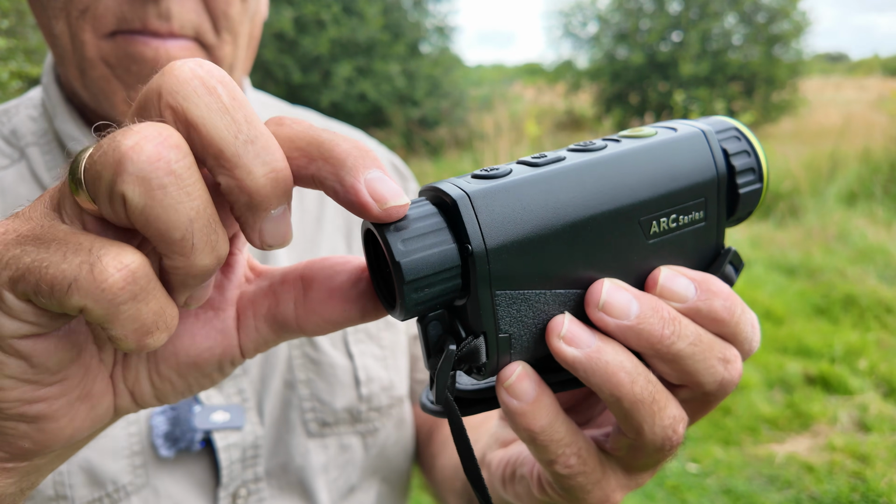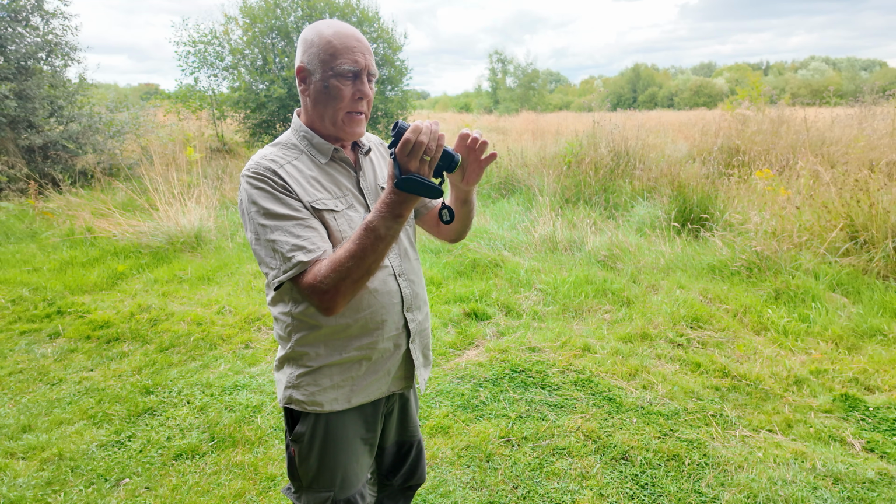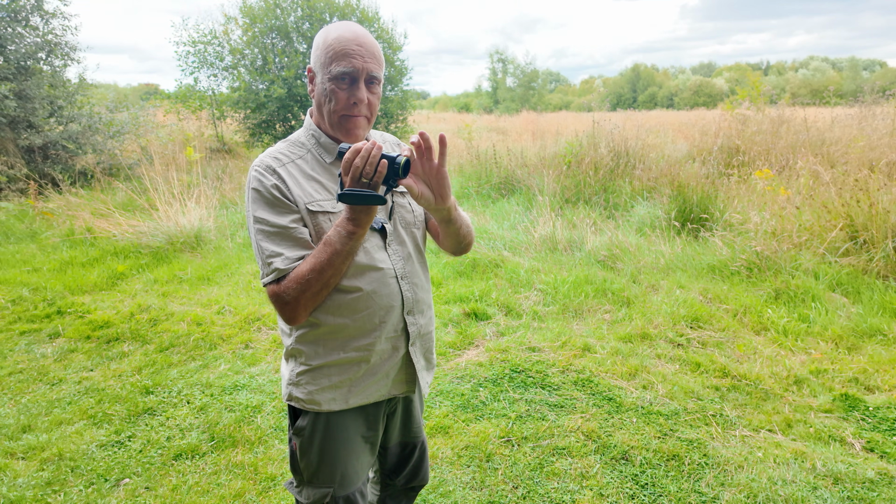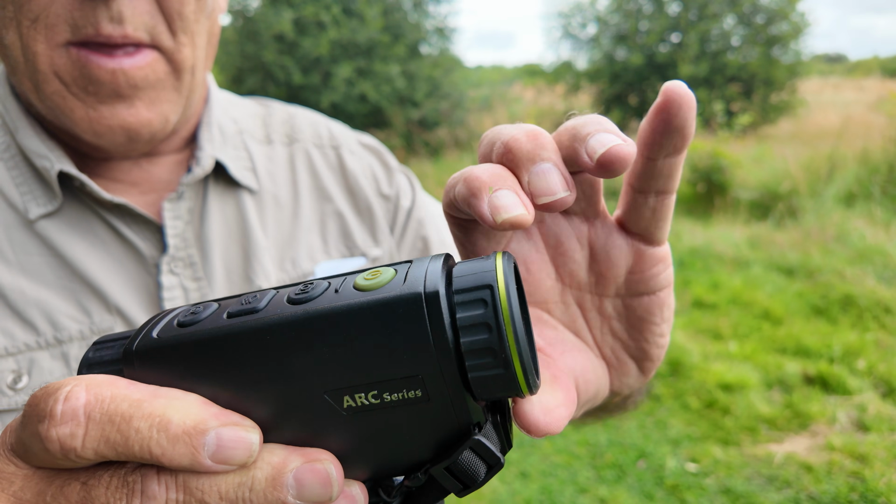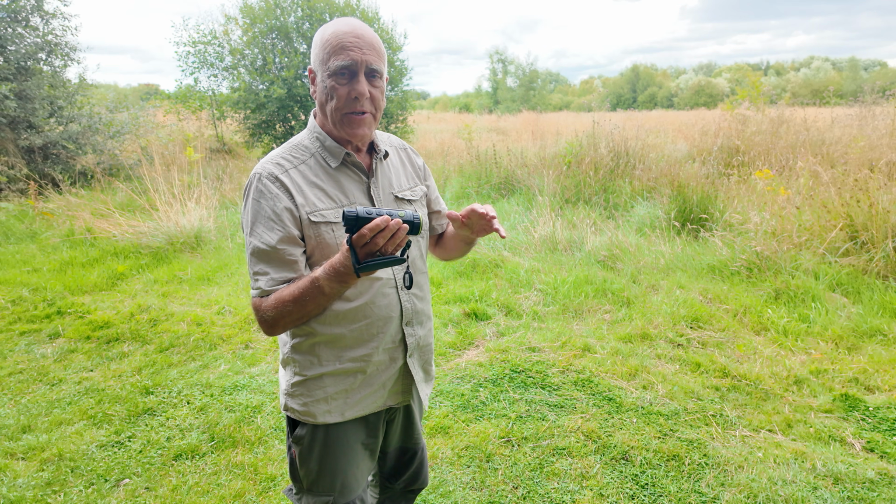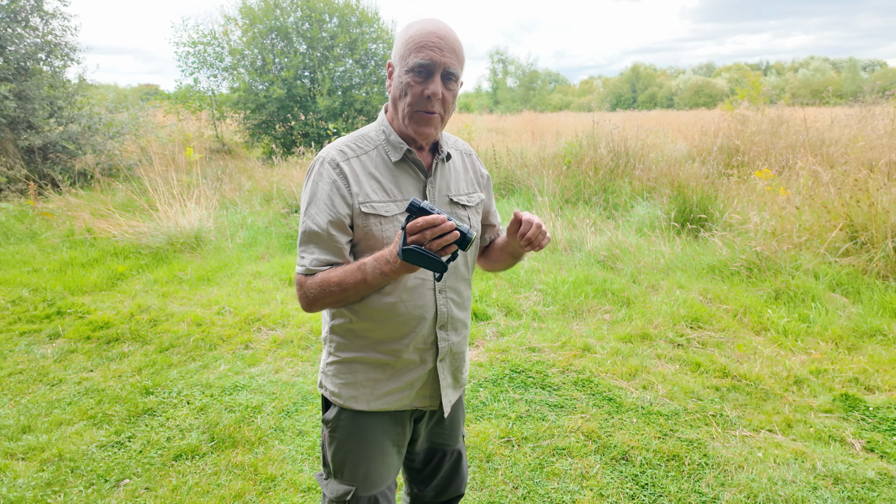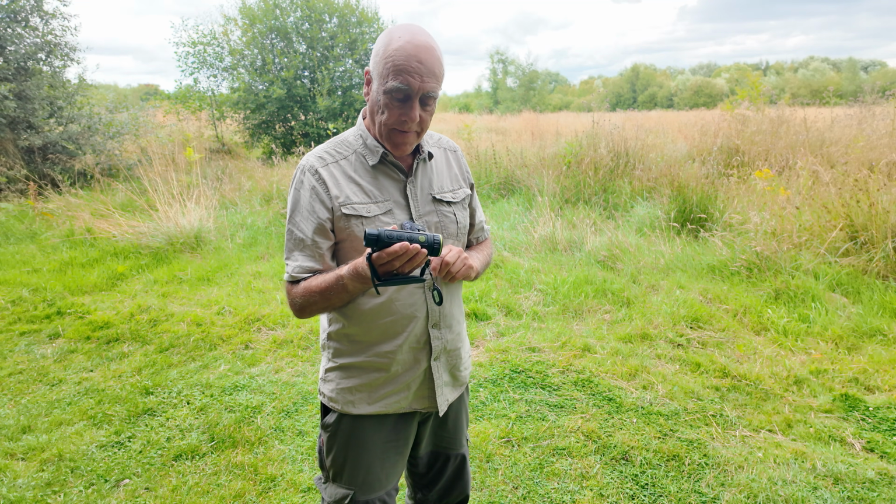Just like the Pulsar, you can adjust the viewfinder for your eye, the diopter setting, and you also can focus the front lens too, but you don't need to. I found that if I set it up at medium sort of distance, it's covering me most of the time. You've got to get to something very close before you need to start changing the focus.